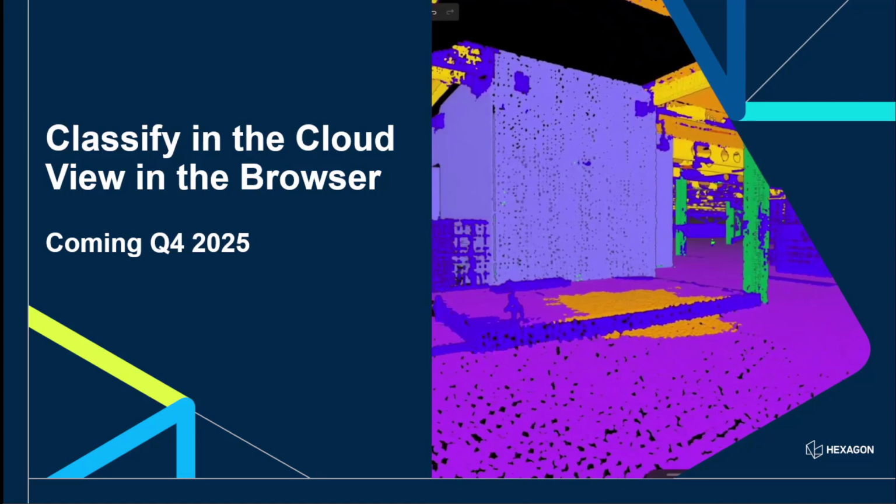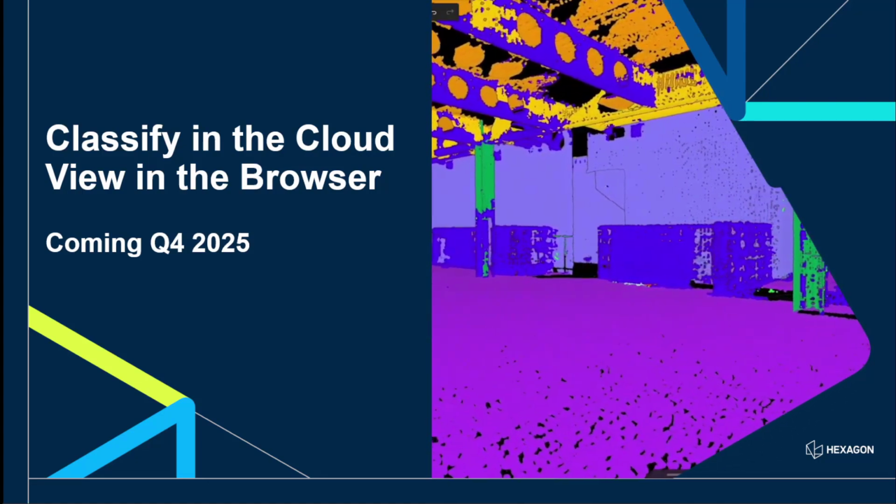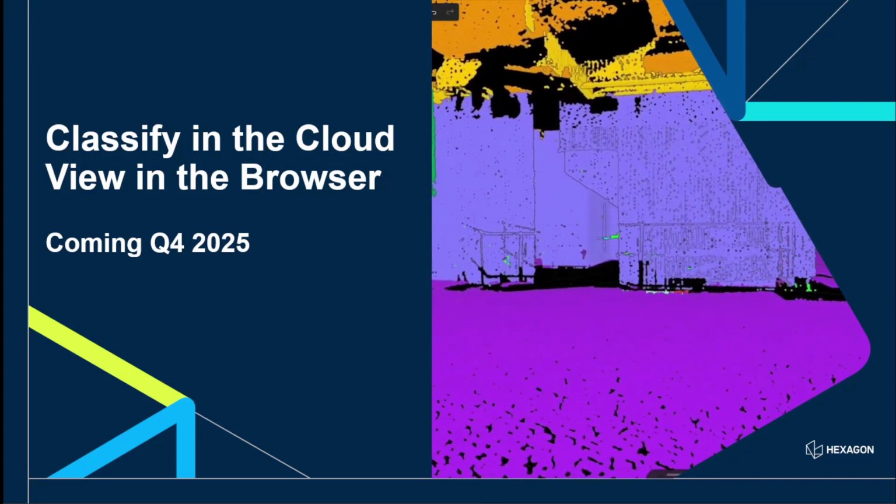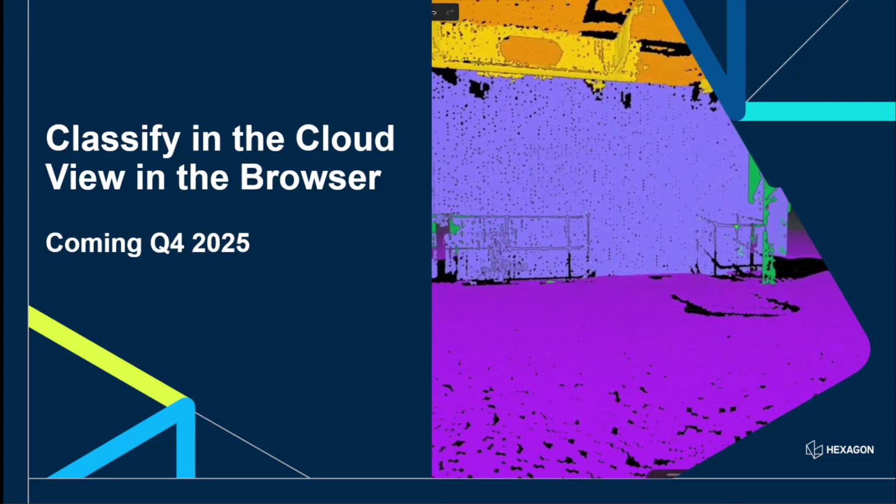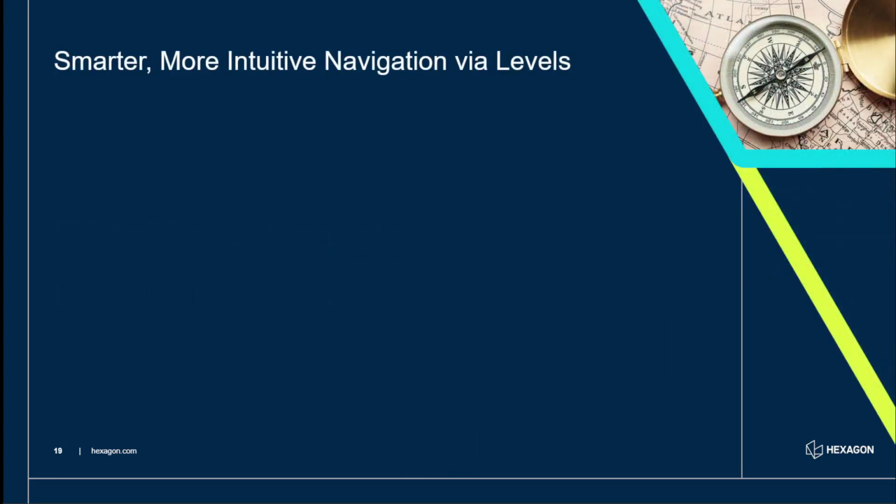So classification is going to be everywhere, and classification really is going to power some of the workflows of the future as we add more and more tools directly into the platform. So I'm very excited to see where this heads, and shout out to the developers for bringing this to market really, really quickly. And this is a feature that's been asked for a lot since release, is the ability to generate sitemap levels. So be able to split your project by levels to make navigation much, much easier.